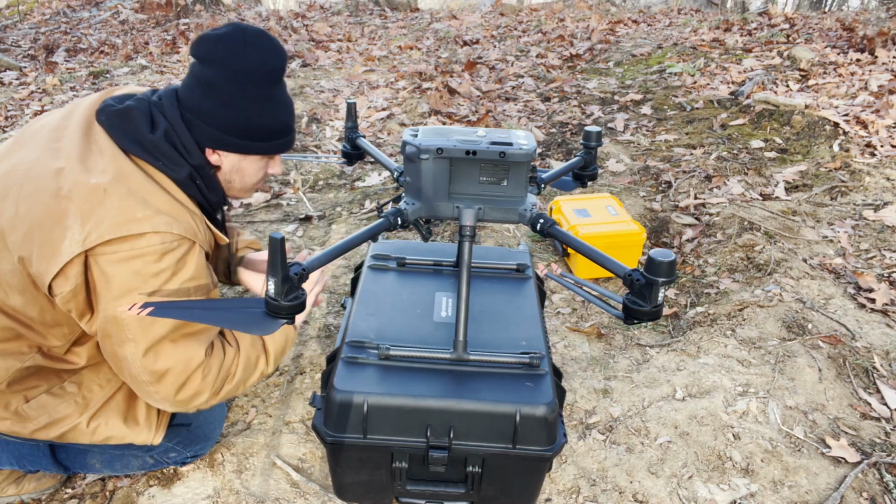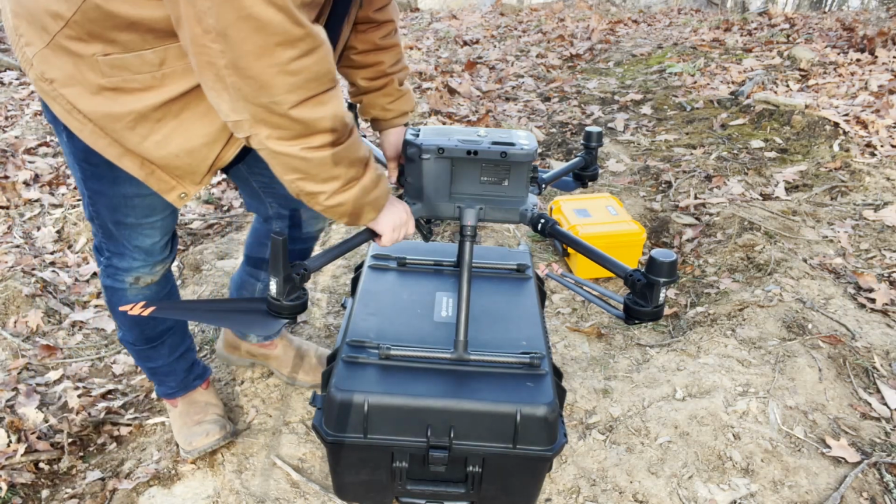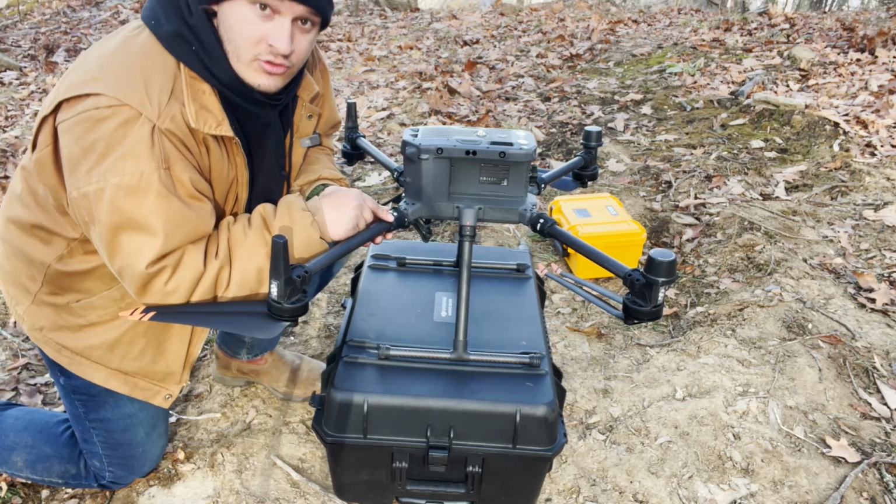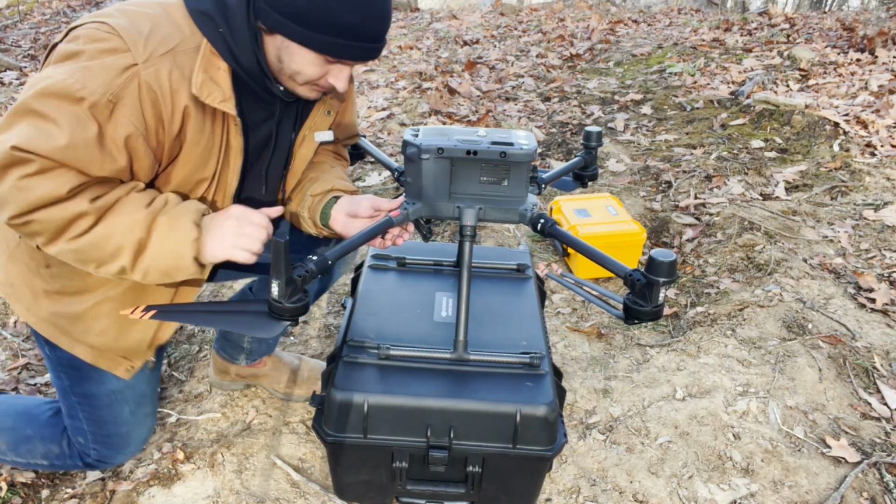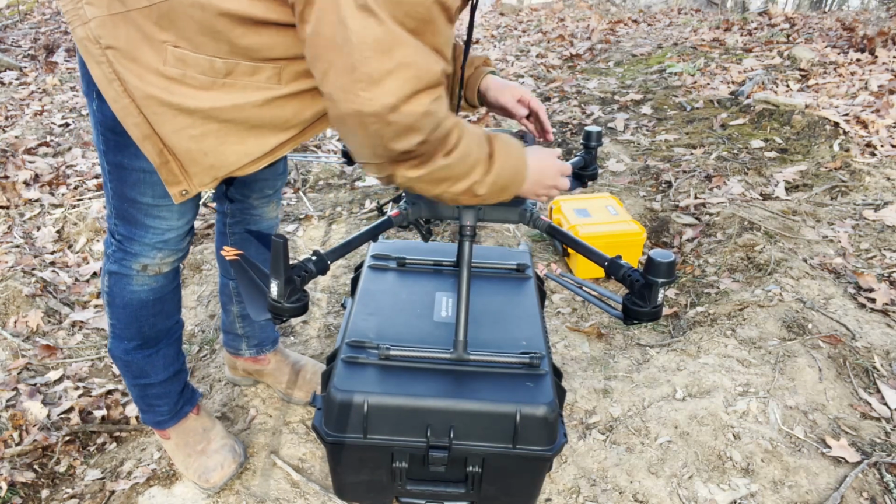There it goes. All right, so next thing we're gonna do, we are going to take off each one of these. So they just have a nice tight screw that you use to just whoop, whoop. Just come around and do that to all those.